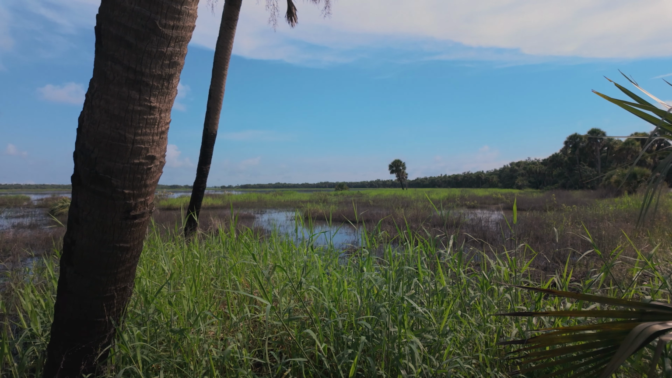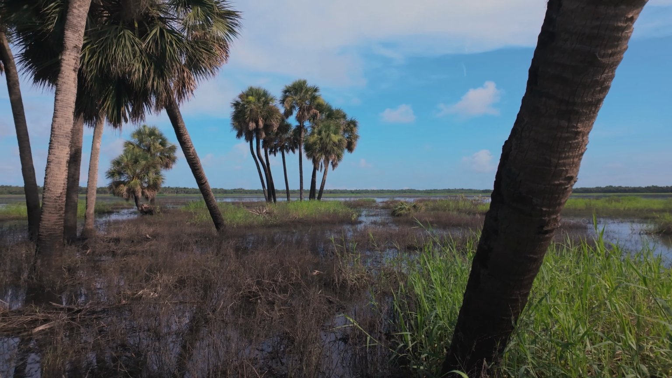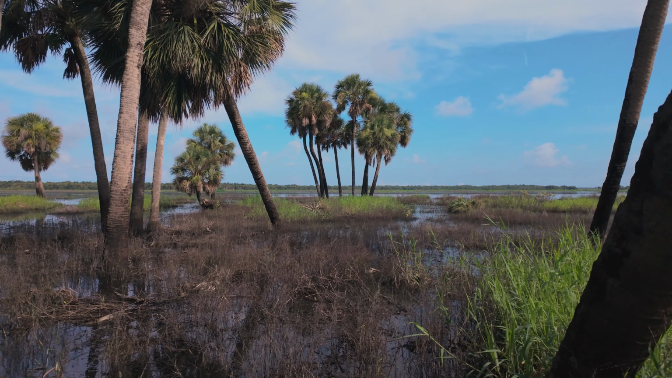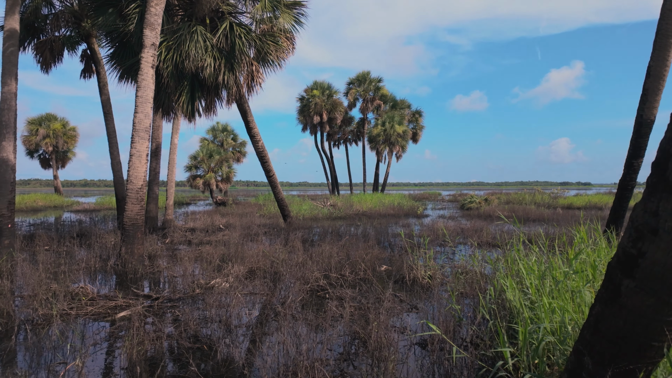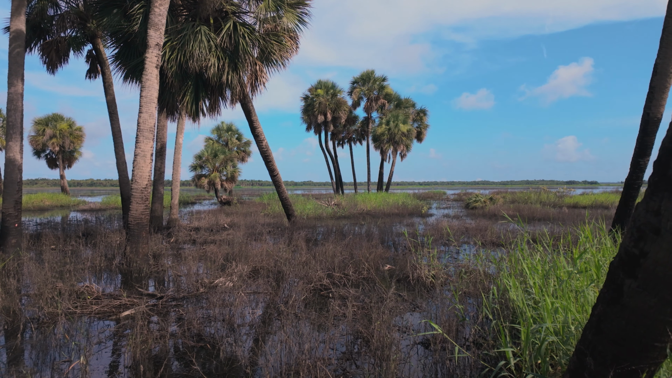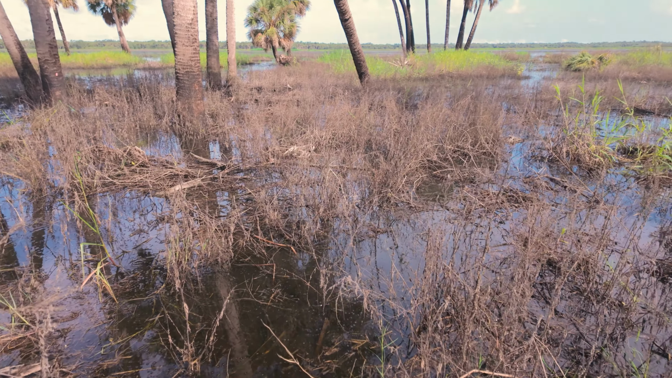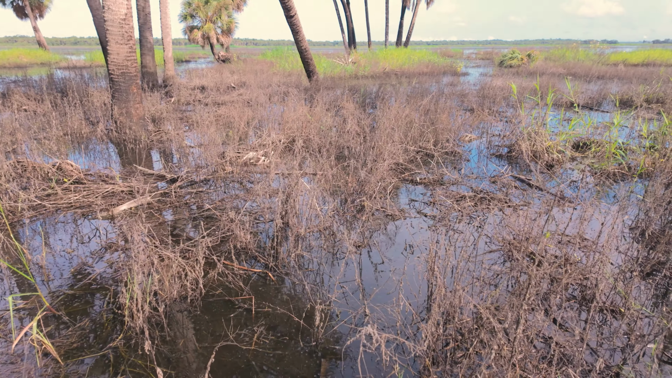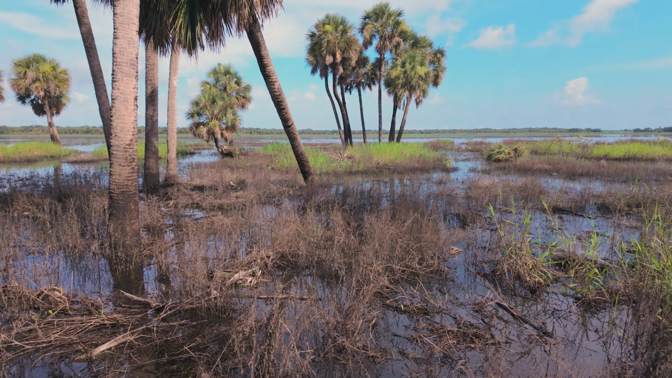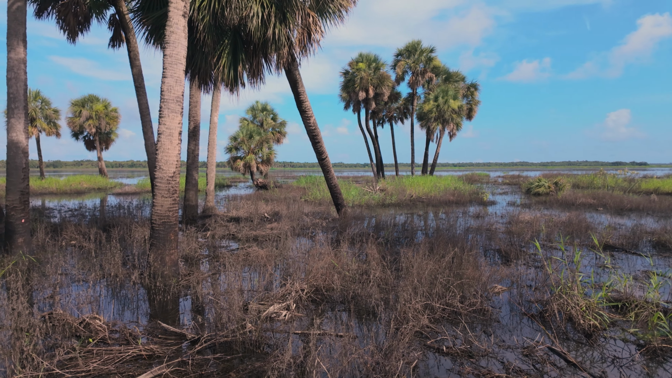So in case you're wondering, why am I out shooting landscapes in the middle of the day? Well, when you're shooting infrared, these are the conditions you want. You want to have a lot of green, blue skies, because that's what's going to give the contrast. I need to walk a little bit in this muck. They say if you're a Florida landscape photographer and you don't get your feet wet, then you're doing something wrong.